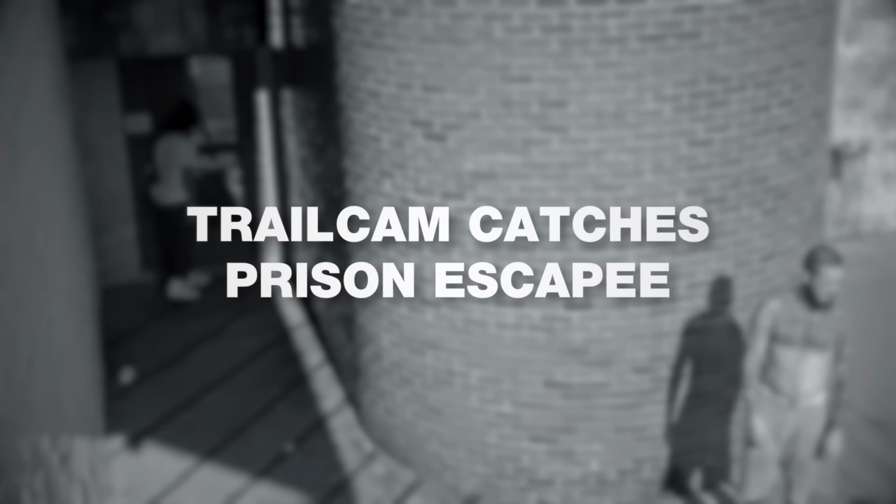Trail camera catches violent prison escapee. When a con manages to sneak out of prison, if they're smart, they'll head into the woods and travel as far away as possible under the obfuscating canopy of the wilderness. But in the modern age, this once relatively foolproof tactic is losing its efficacy thanks to trail cam technology.